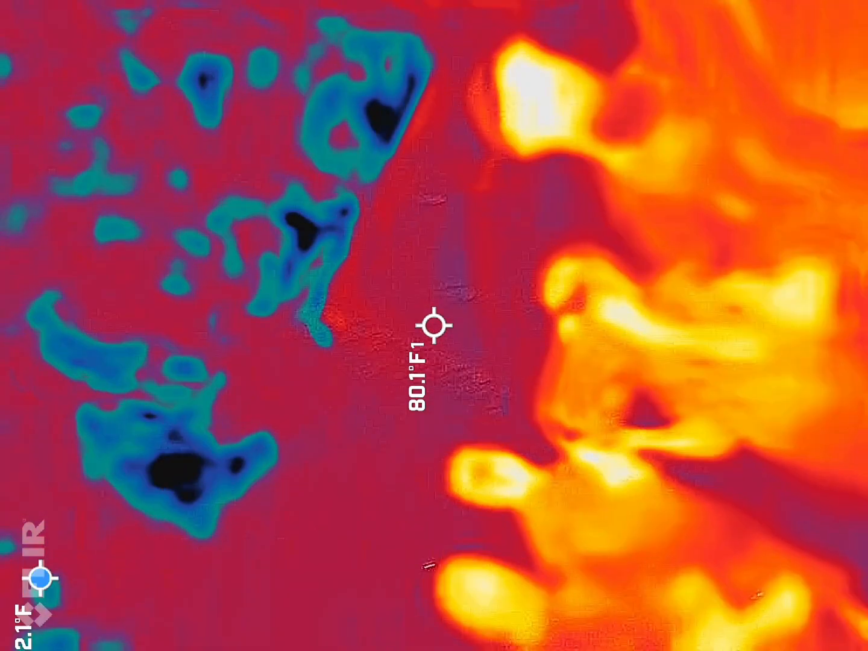There's a full handprint from a slave child down there, and fingerprint swipes. I'll wait for this group to pass and I'll finish this part up. Coming all the way through? Yep, coming all the way through. Excuse us. Oh, you're good, you're good.